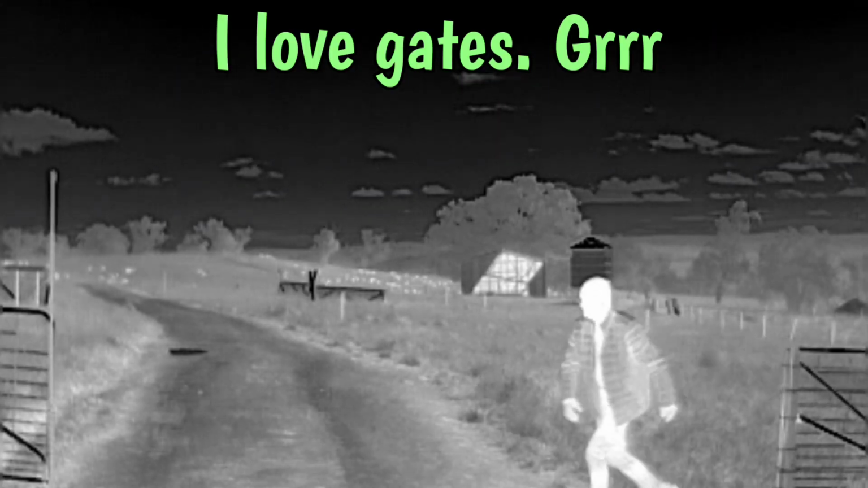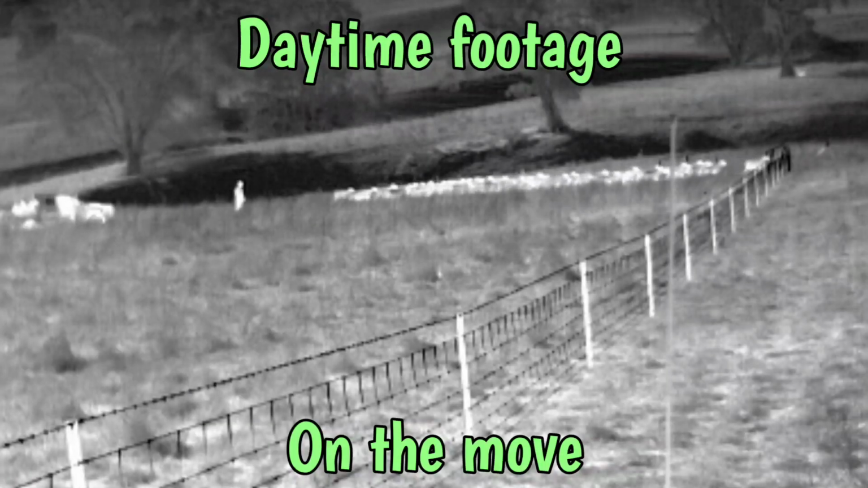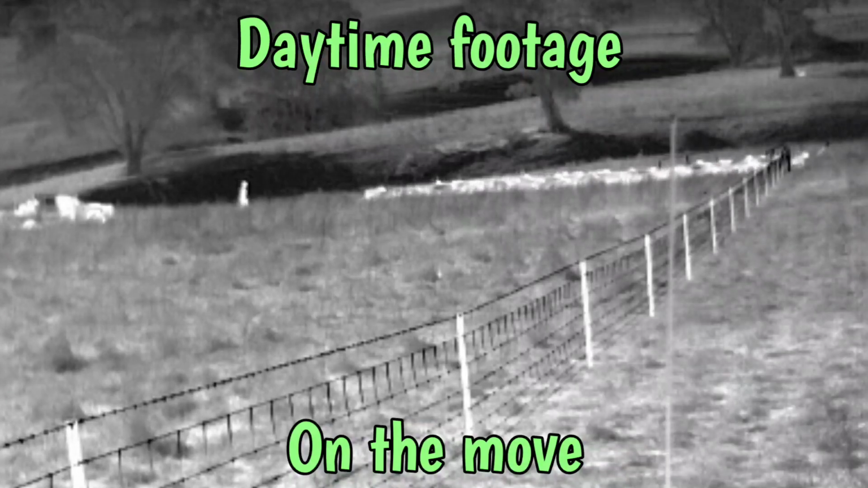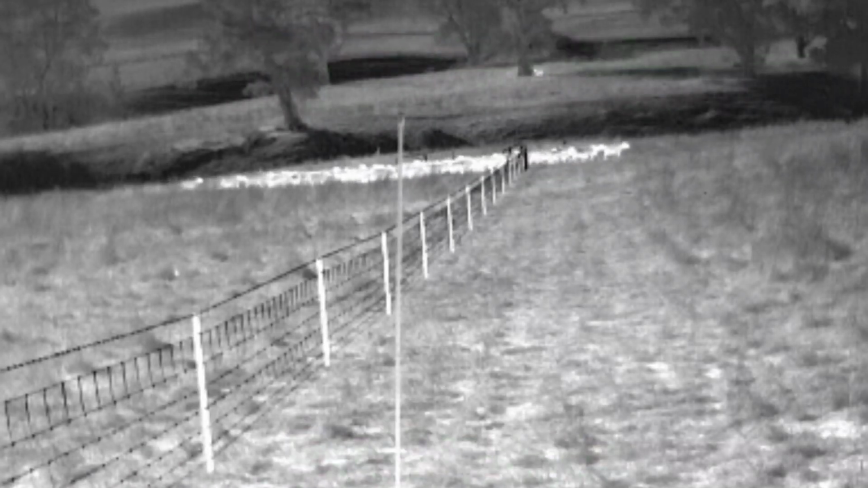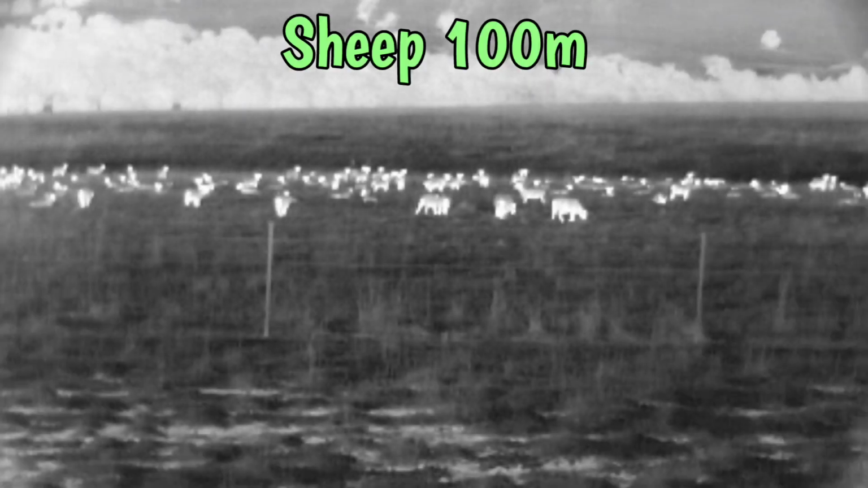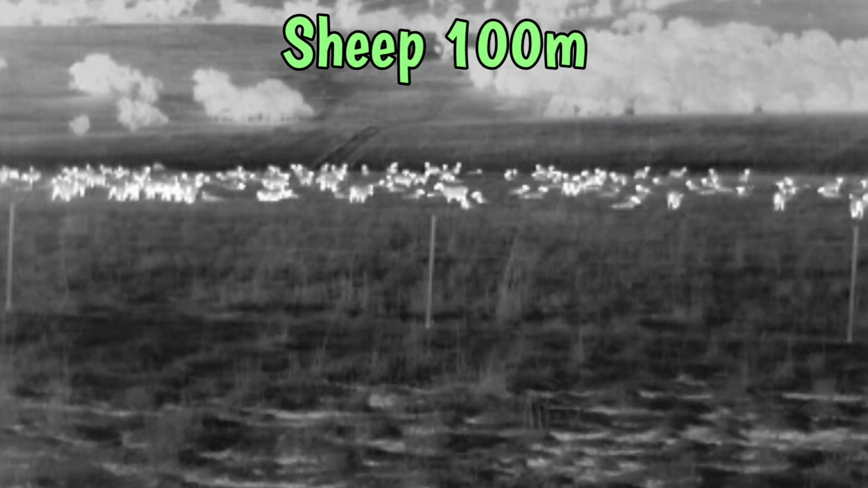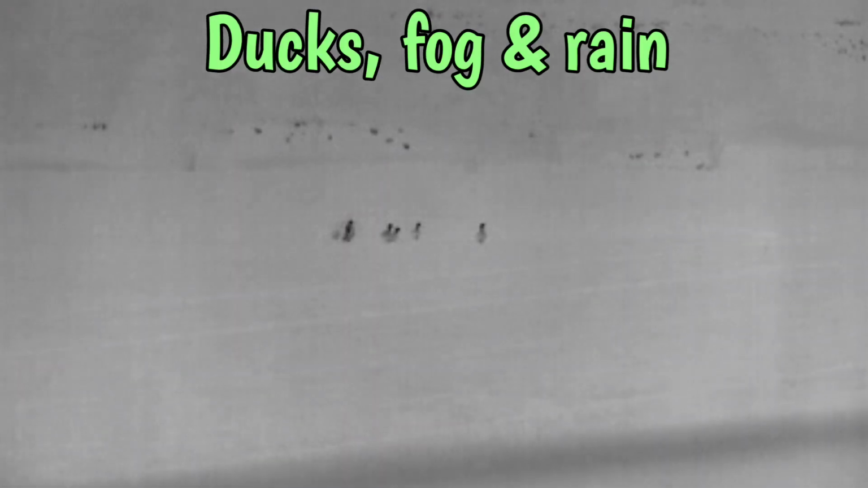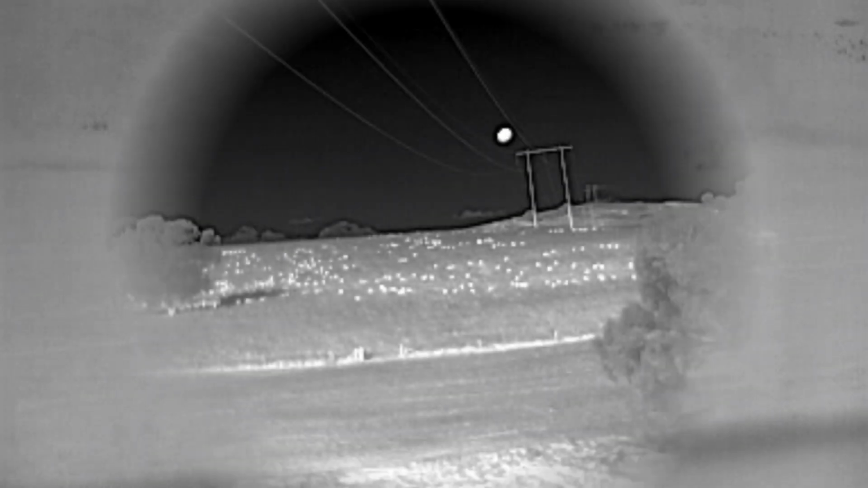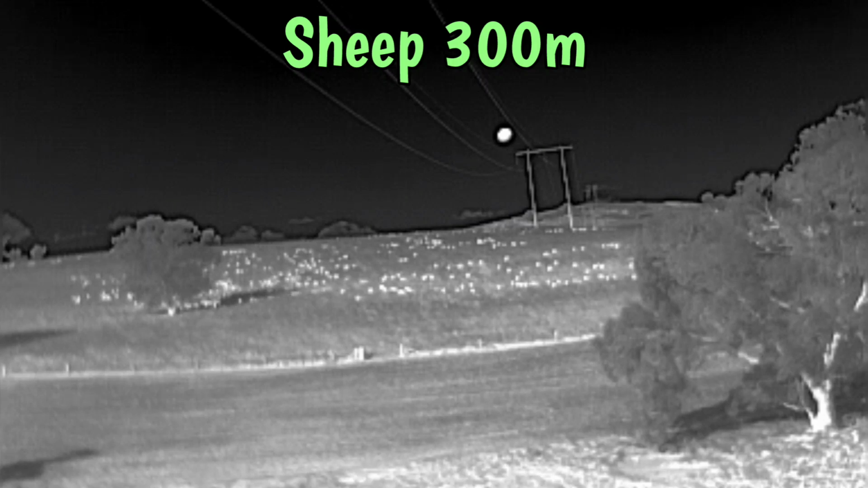Now when it comes to actual identification, well, that's a different story altogether. Rabbits and so forth, I would say realistically out to about 100 meters. Out past that, I have identified foxes out to a couple of hundred meters, sometimes 250, 300 meters on their movement. But generally that's when it's really good conditions. Larger animals like pigs, roos, sheep, deer and cattle, 500 meters is not unrealistic.